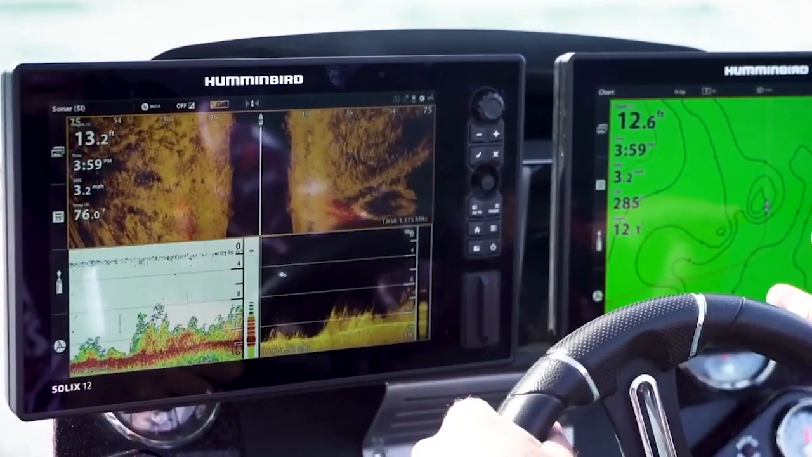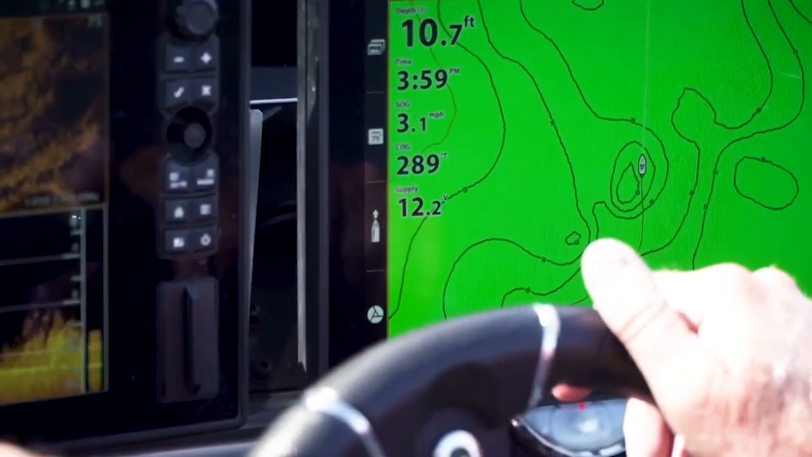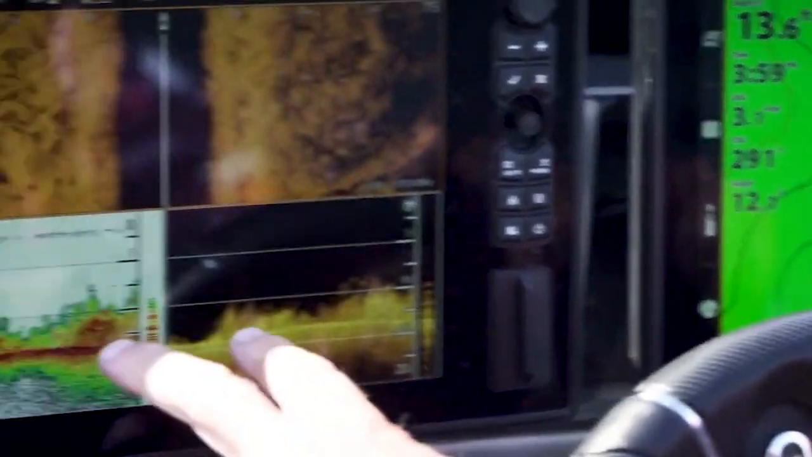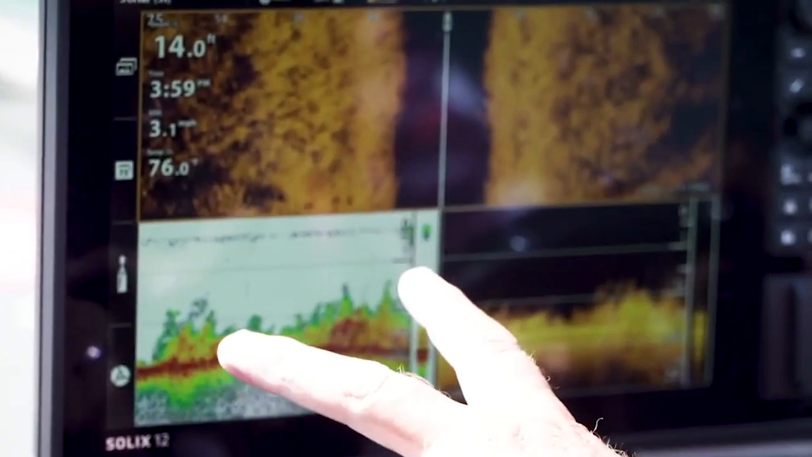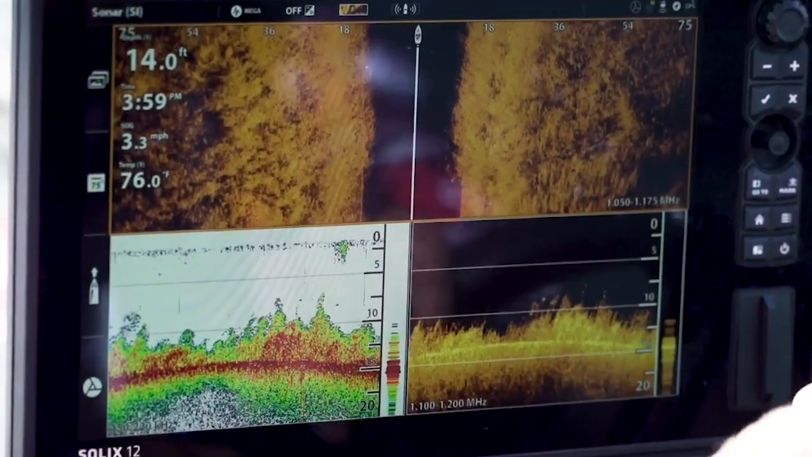So this is what I'm cranking. You can see on the Lake Master right here, there's one little high spot here. You watch the depth come up on the 2D and the down imaging. You can see grass on both sides. I just went right over the top of that. And this is the kind of stuff you're looking for.